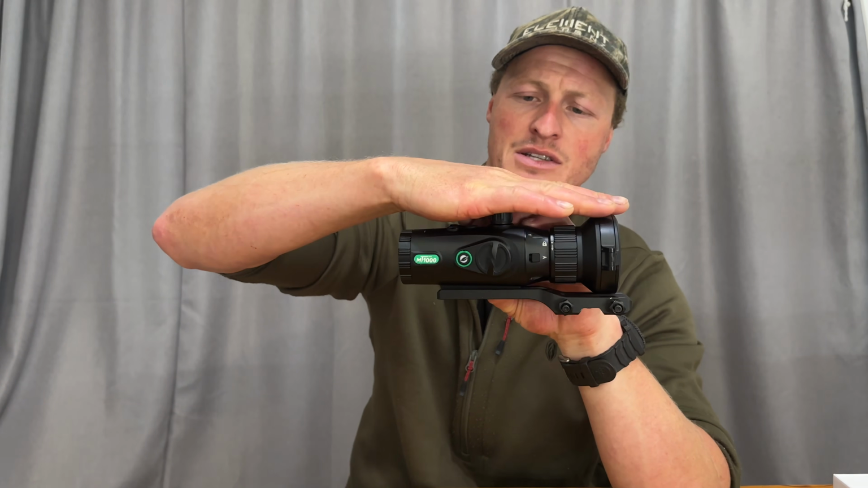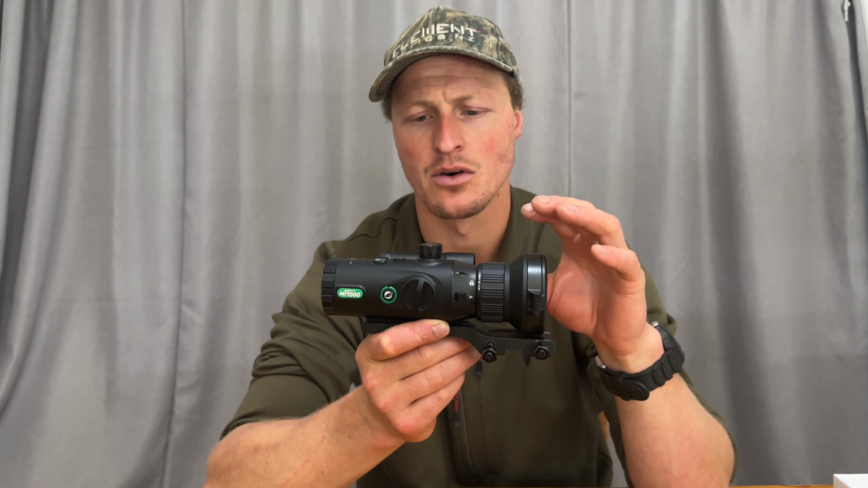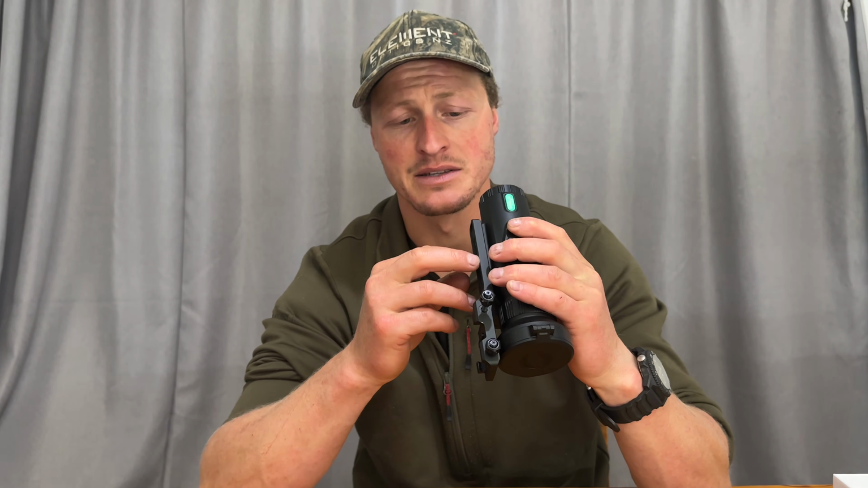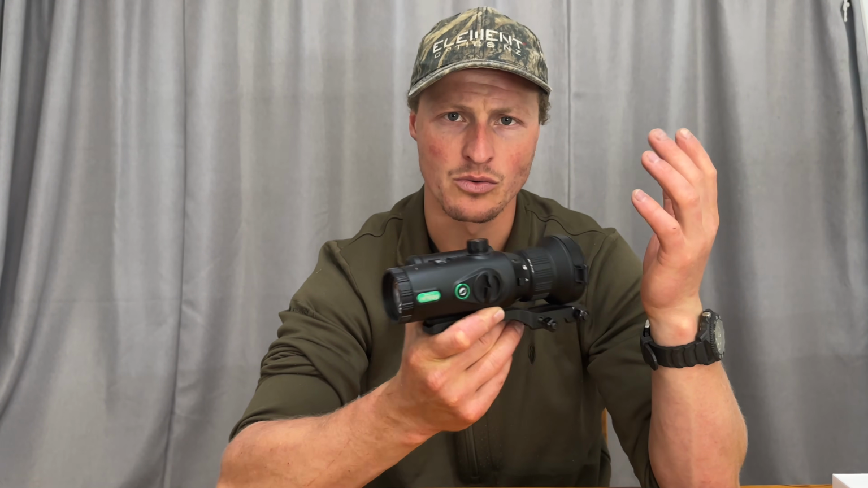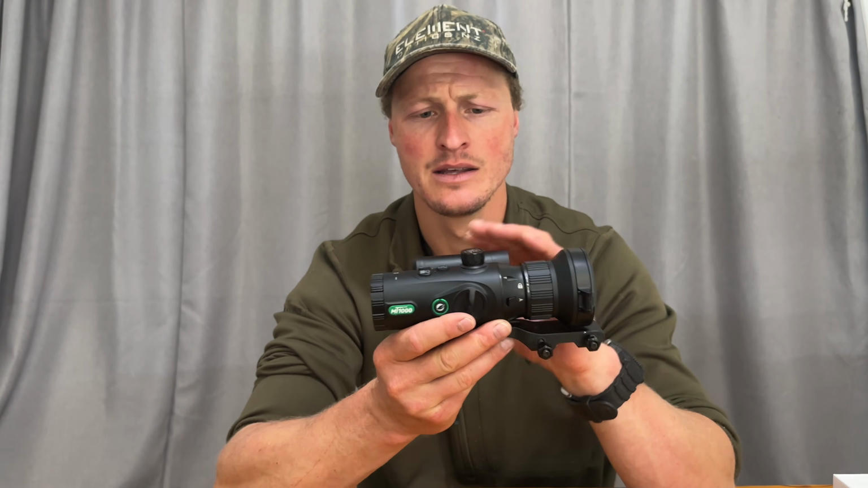Now obviously having such a compact unit, this thing's only the length of my hand, and because of that I've actually been able to use it like a monocular as well. I can simply take this mounting system off and it fits into a chest pocket on a jacket, no problem. So it's quite a nice feature to be able to go between a dedicated long range scope for the more extreme ranges of hunting and be able to put this on and swap out at any time and be able to actually use it as a monocular as well. Just due to the size, it's a lot more practical to stow away rather than some of the larger scopes that you do see. So I did like that it's nice and compact.